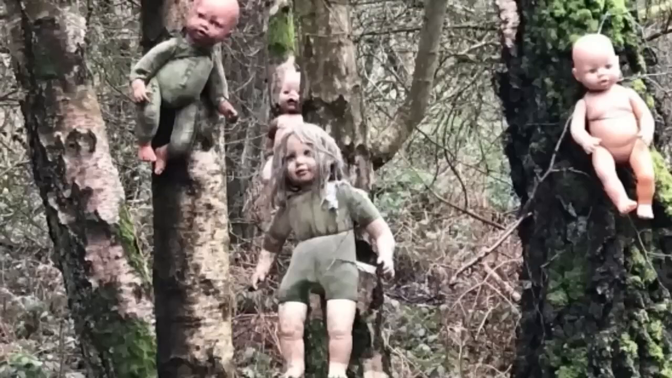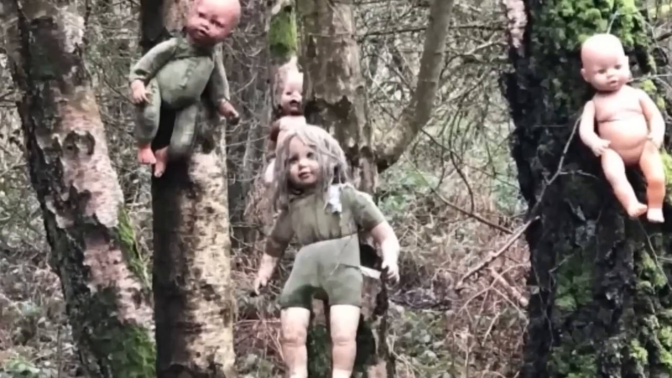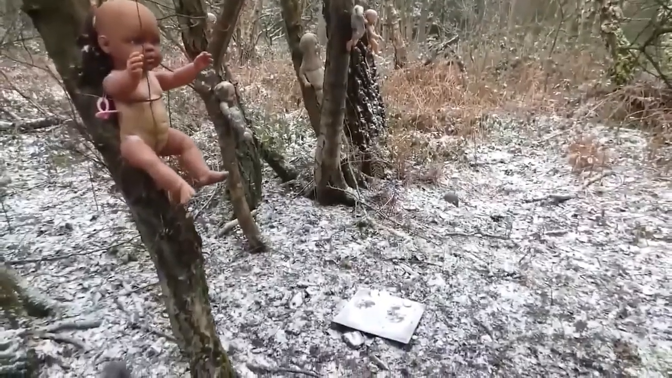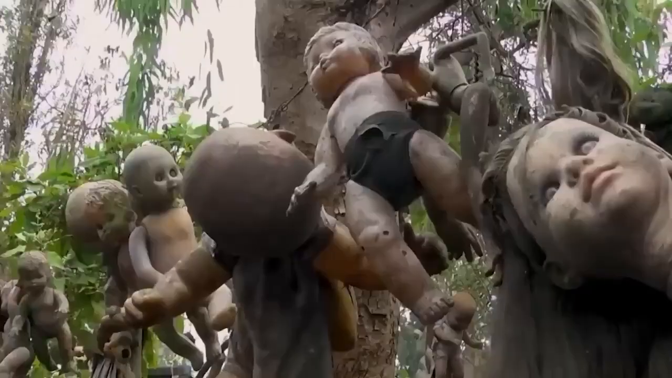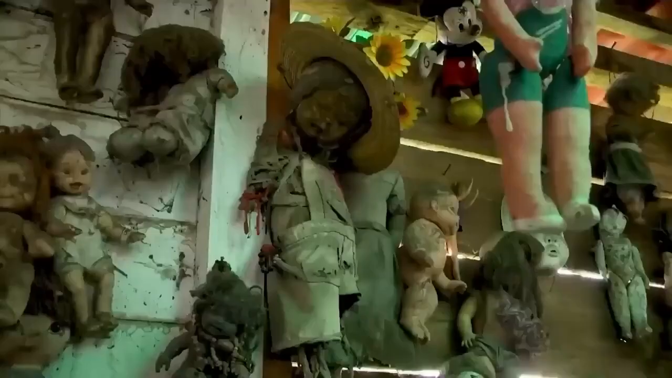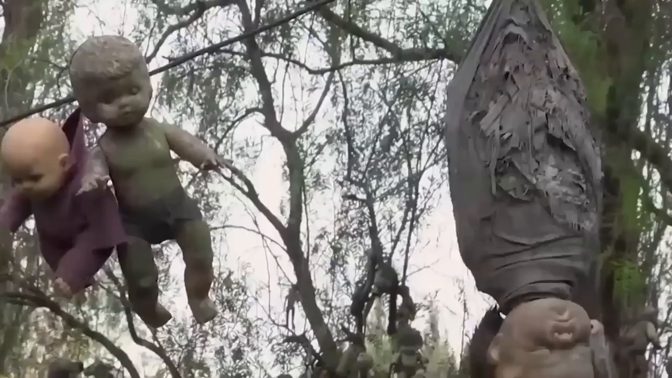The island's tragic past adds to the mystery, as it was once home to a successful mine until a tragic event occurred. Some believe the dolls are a haunting reminder of the children who suffered there. When visiting, locals say prayers to keep any vengeful spirits at bay.